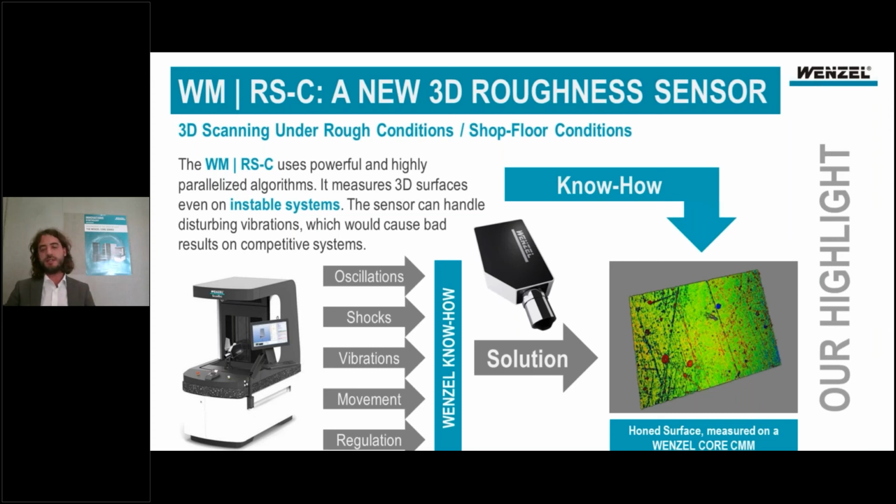So oscillations, shocks, vibrations, movements or regulation deviations that might result from a shop floor environment, for example, do not affect our results. We are still able to measure with our sensor with full natural resolution on those systems.